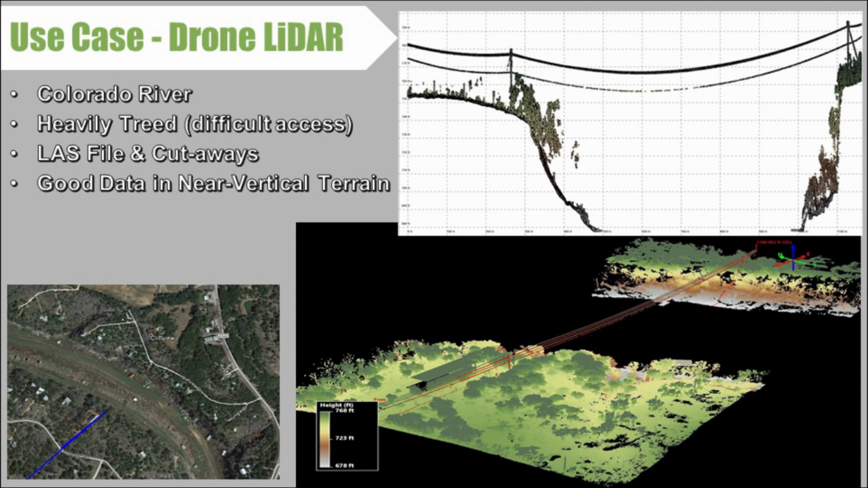It's a very good way of showing the detail going on around that river or creek and through the trees, even in an area that would be difficult by foot, and especially difficult by foot right after large rains and with difficult access to steep areas. So it's a good example of where drone LiDAR really shines in areas that would be very difficult for a person to access.